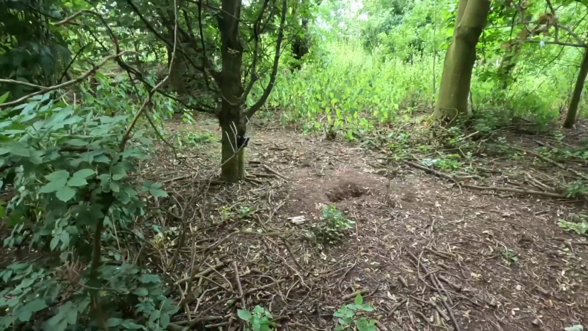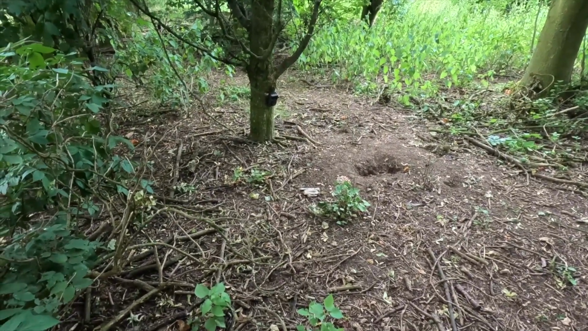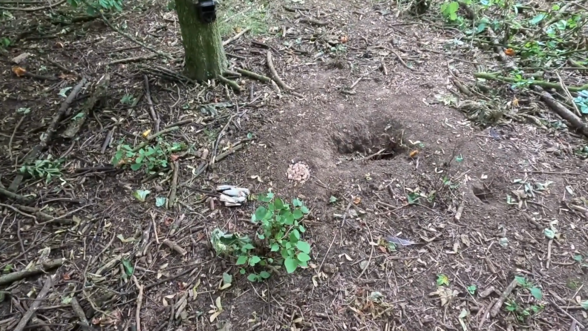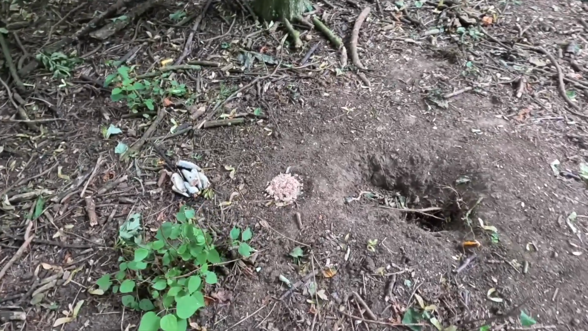We will come back in 2 or 3 days and see what the animals in the woods prefer, if any. They might not even touch it. Let's see if there's any activity before we go. I put this out a good hour and a half ago now, and I'll tell you what, the tuna is surrounded in blue bottles, in flies. Don't know if you could see them then all flying off.